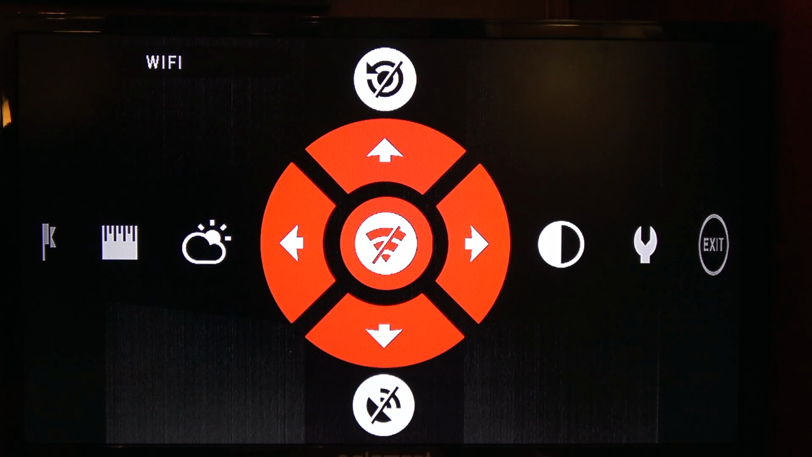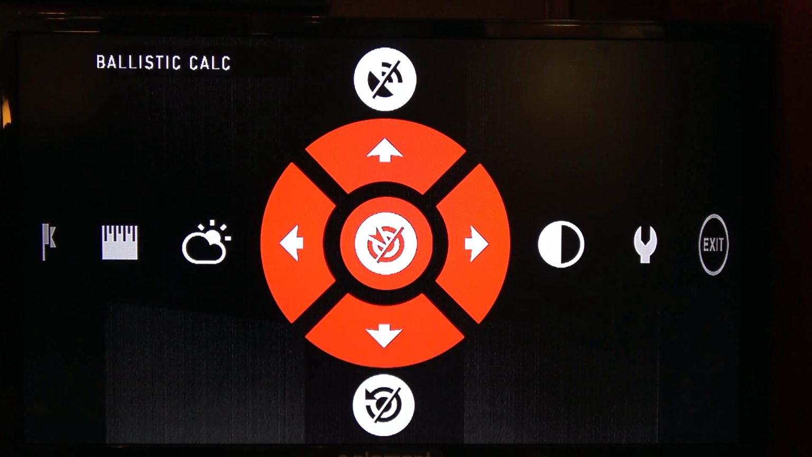And Wi-Fi, you can turn on to connect to your Obsidian app. Now, if you notice, Bluetooth is not on here. Right now, they have the Bluetooth deactivated. I'm assuming until their next firmware update, when they officially launch the rangefinder. Once that rangefinder is officially launched, I'm assuming they're going to have that Bluetooth turned back on, because that's how you connect to the scope.